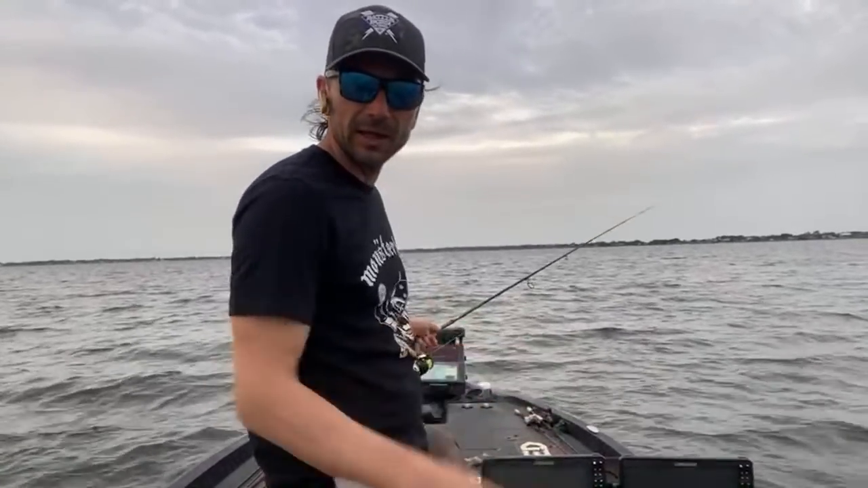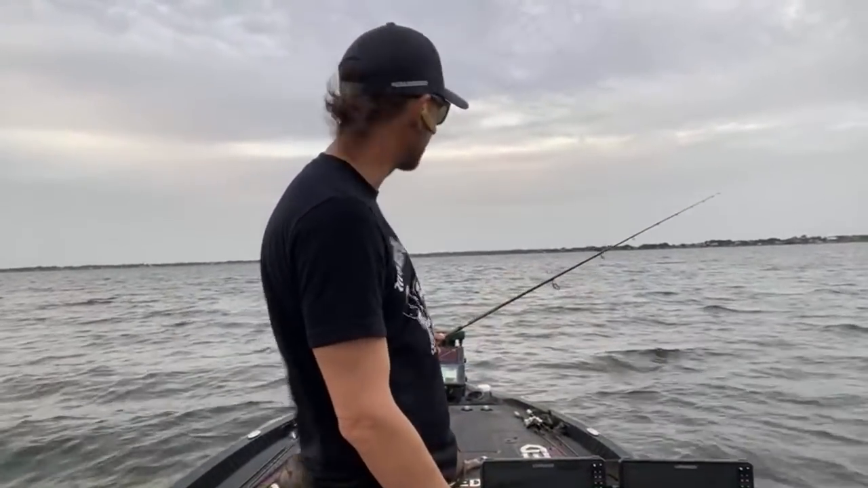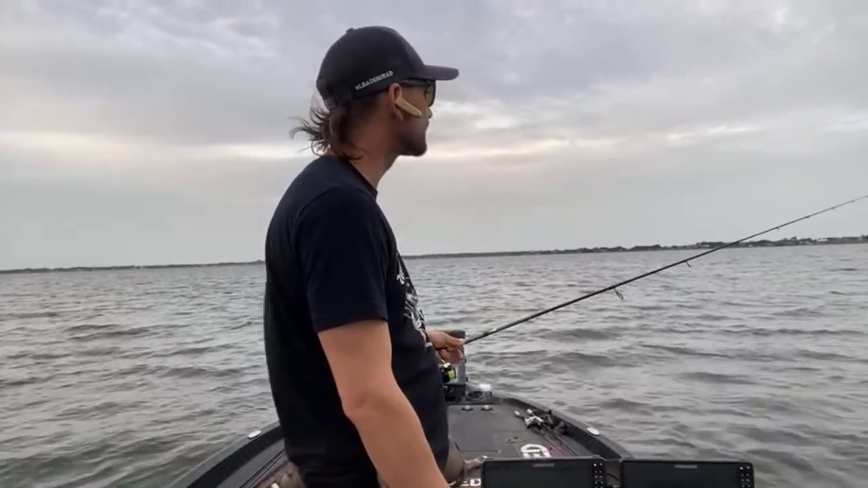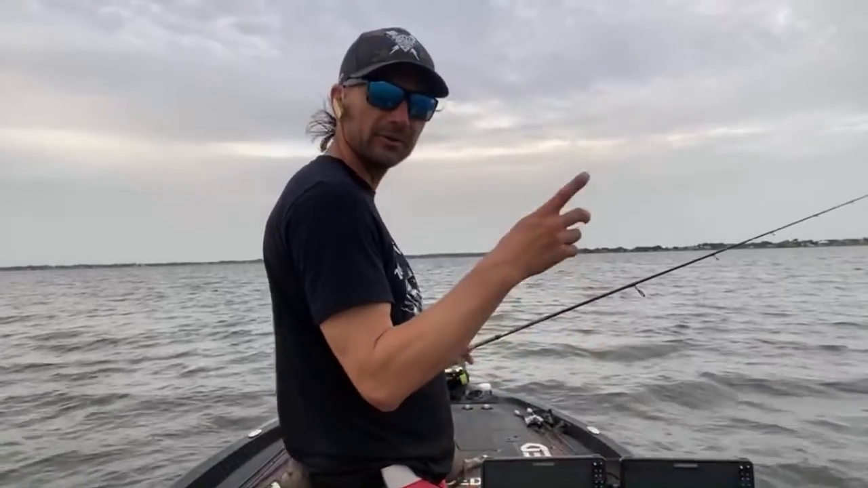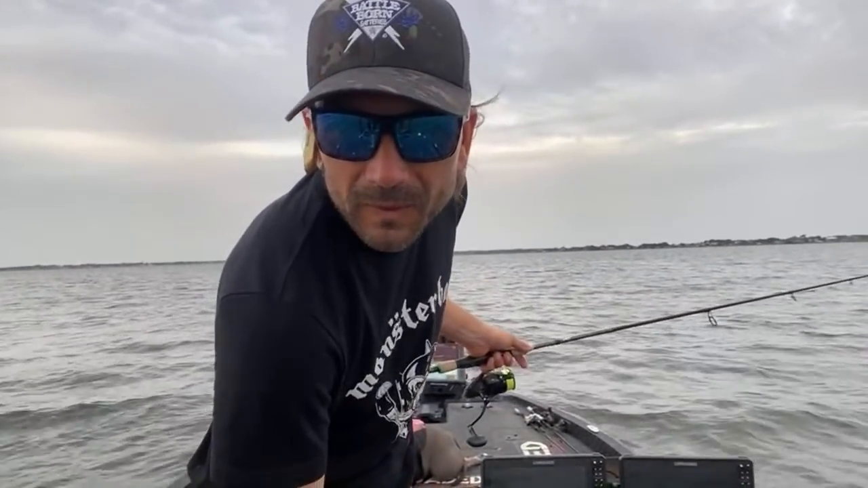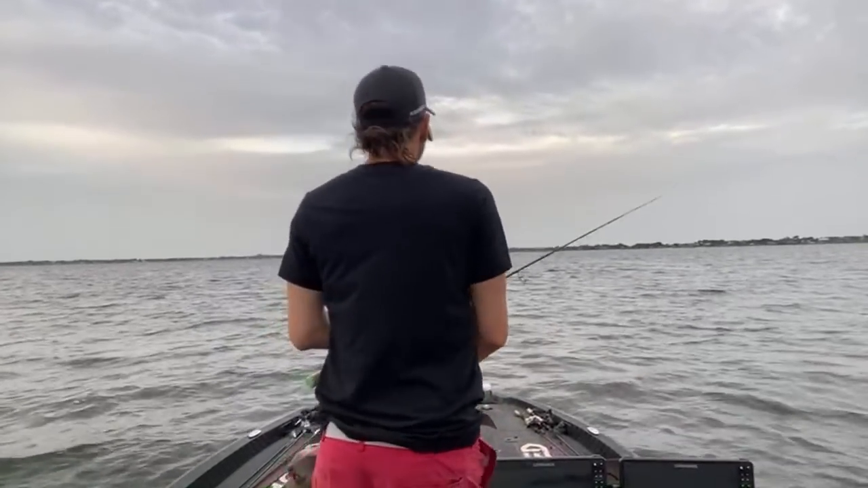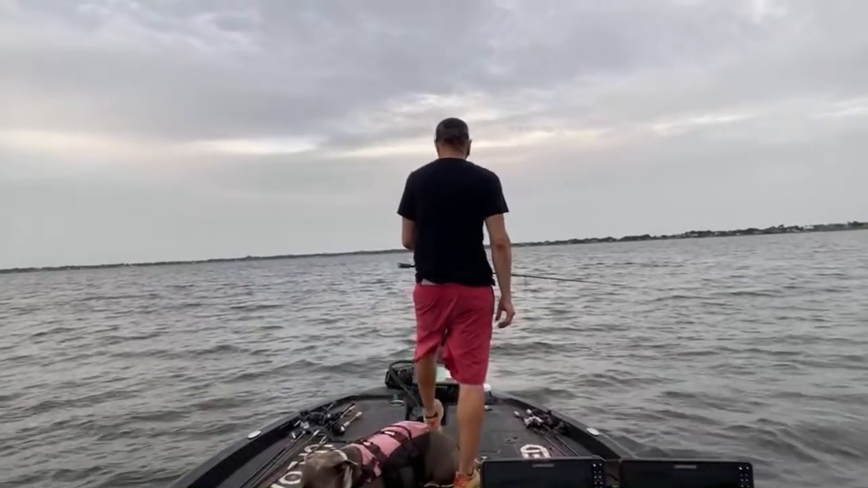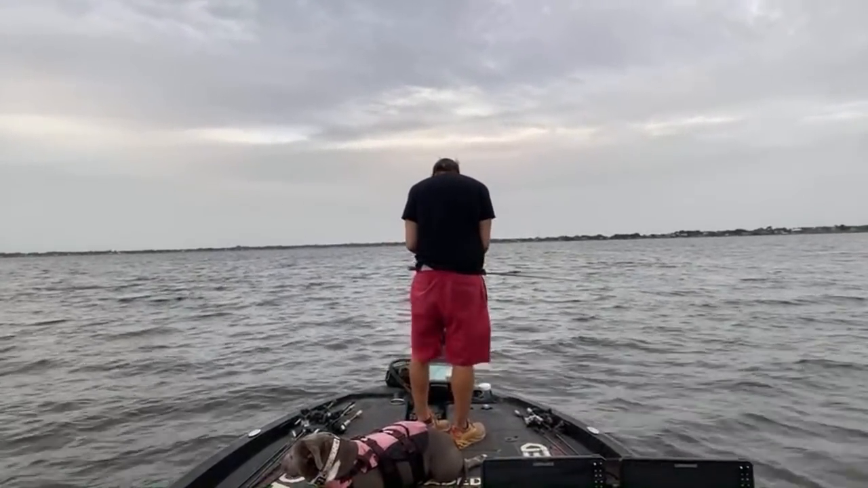It's really hard fishing hanging out in the back of the boat. I really don't even shake this that much either. I just kind of drag it every once in a while. I'll give it a few little pops.